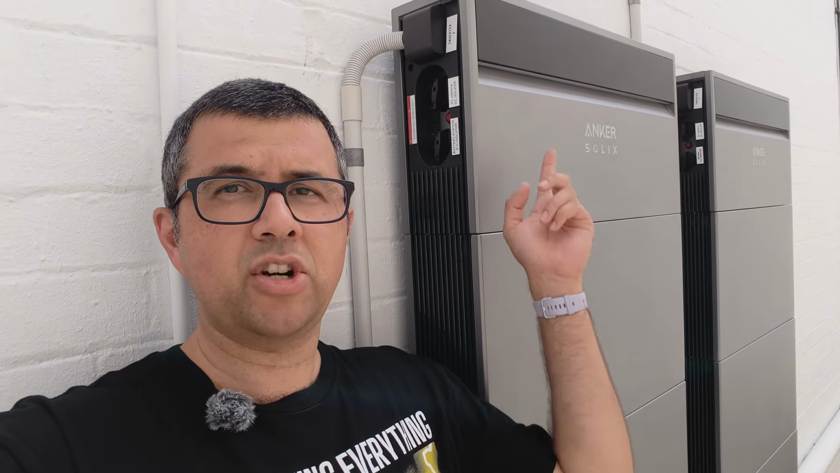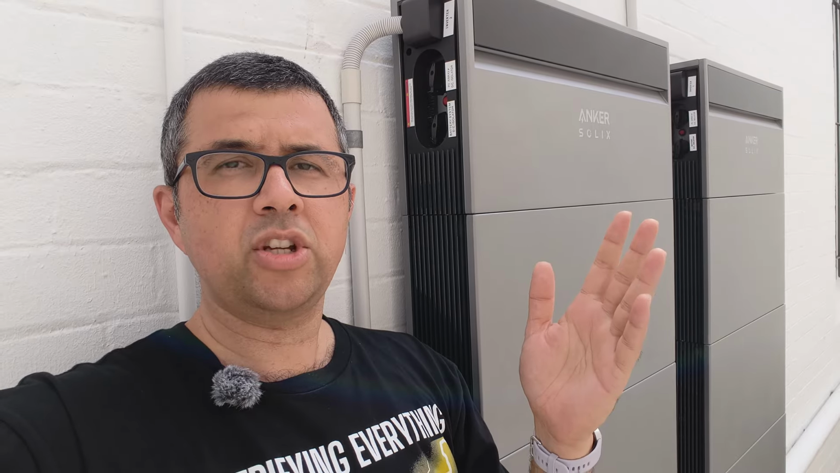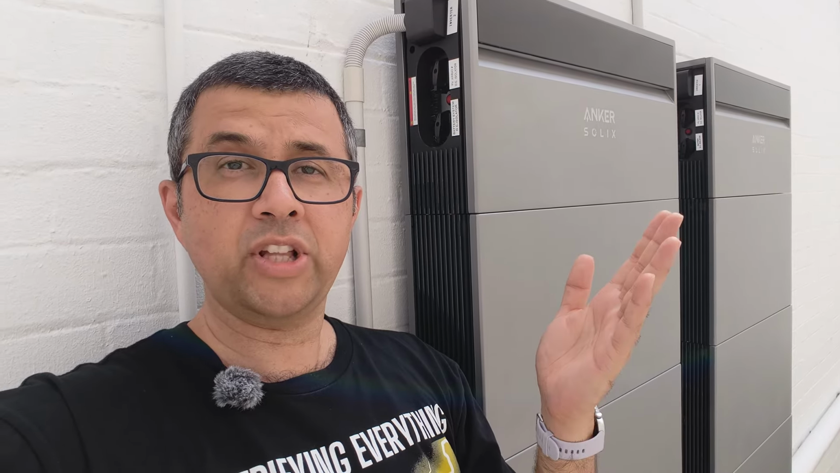Sometimes the battery manufacturer gives you the temperature of each power module and battery module in the app. That's the best way, ideally. Unfortunately, Anker has not enabled that yet. Hopefully they do that in 2026. Come on, Anker, let's have that feature in 2026. Otherwise, you can use tools like a thermal camera, which I have borrowed from my local library, and I'll show it to you in a second.